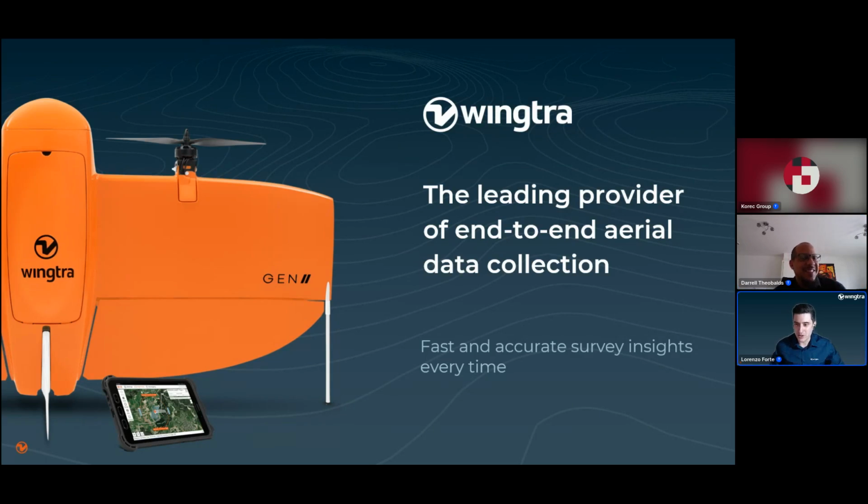Fantastic. Thank you very much, Darrell. So very excited to be here with KOREC to introduce you to our system and our latest payload, which is a LiDAR sensor. If we go next, Darrell, could we please?